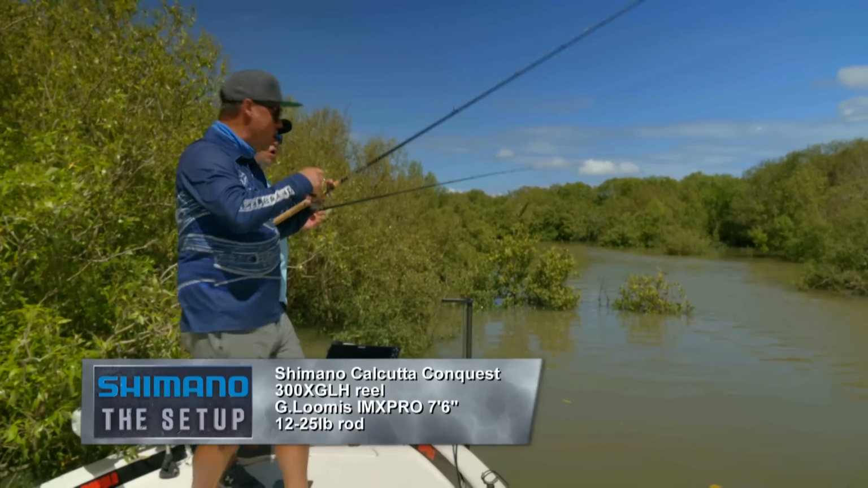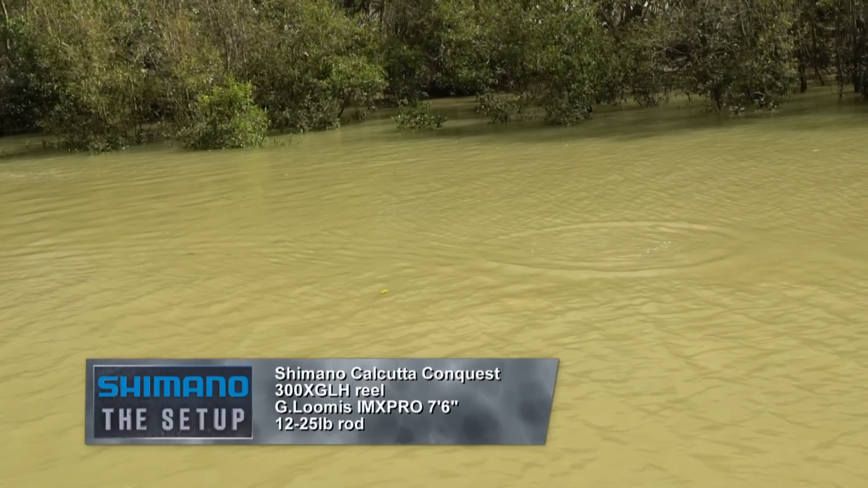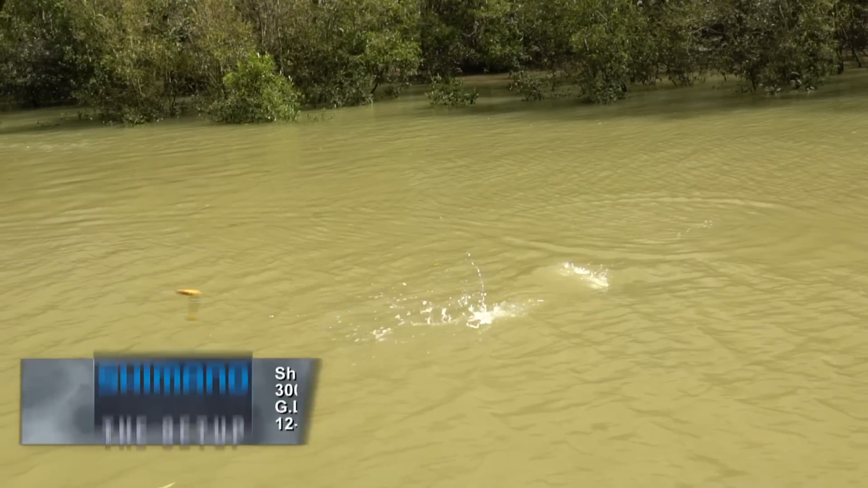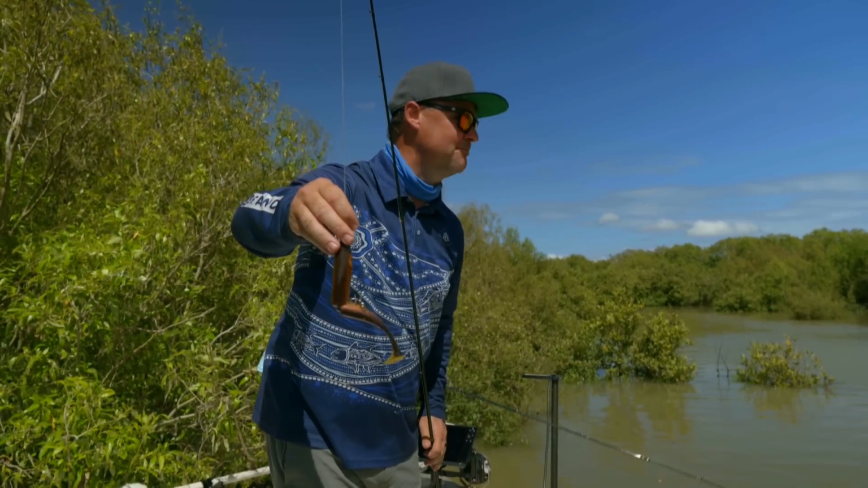Oh, you got it. Oh, that was a monster. Did you hear it? I heard the boof. And look at that. That's when you know you've been hit. He absolutely crashed all over that. Popped the trebles in the tail. That was a big fish.